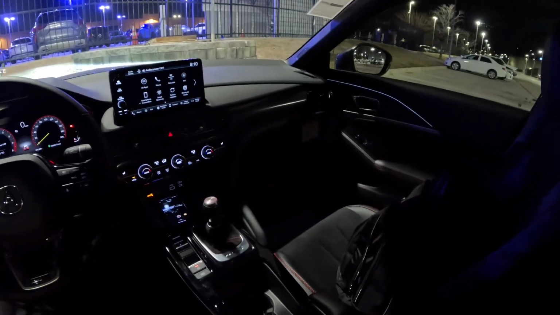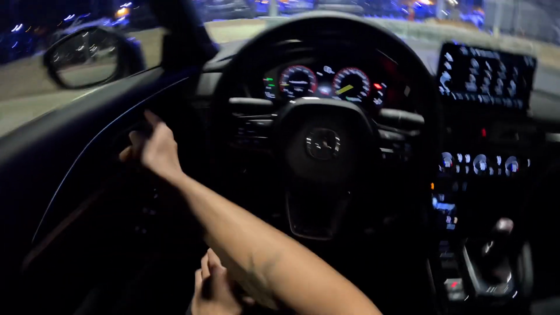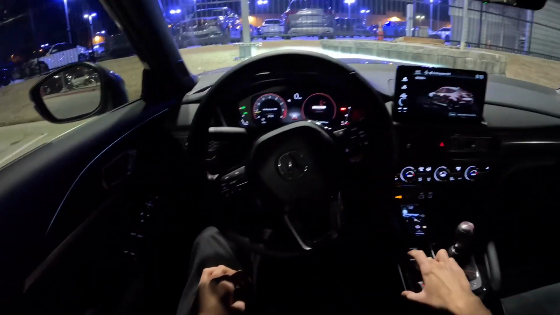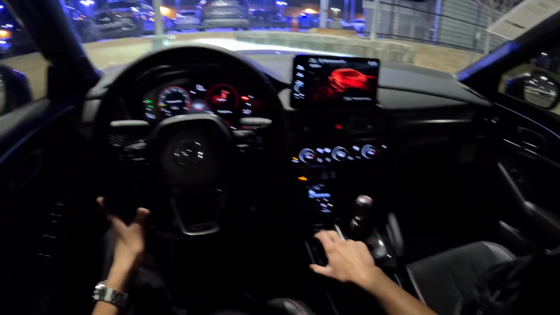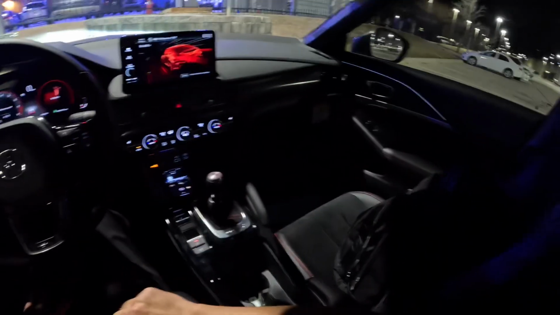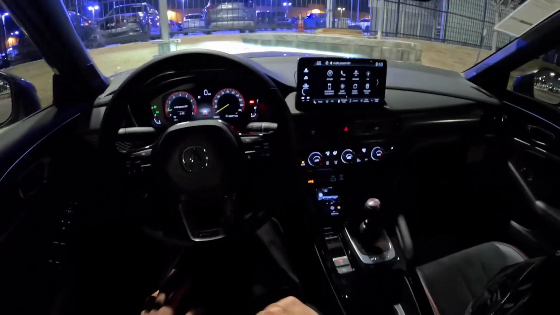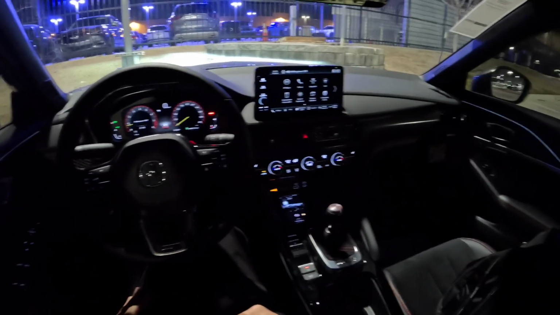In terms of ambient lighting or anything like that, there's really not a whole lot. It's just this little white strip. It doesn't really change with the drive modes either. But overall, the Integra Type S is a great car. If you're thinking about getting one, definitely get it. Awesome car, and everyone I know who owns one really likes it.